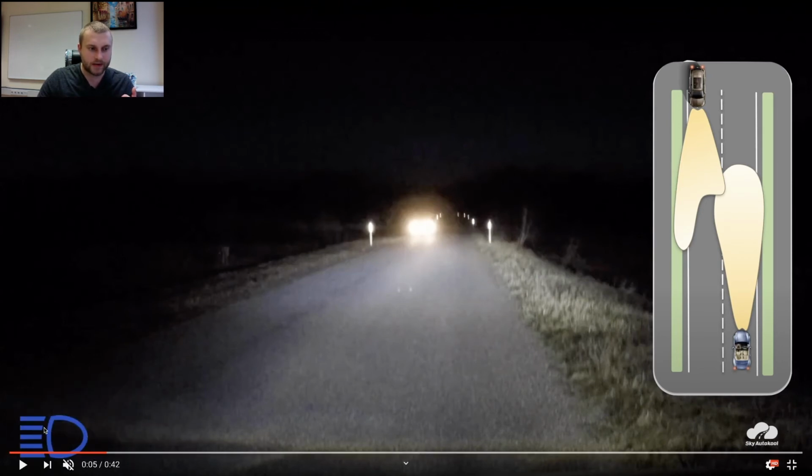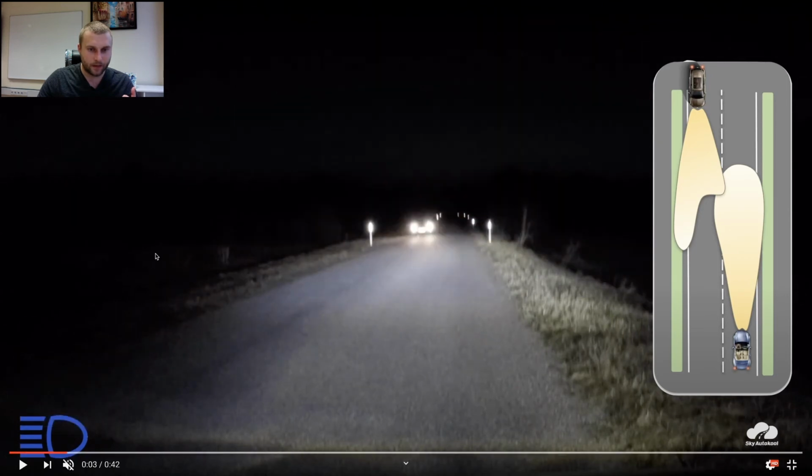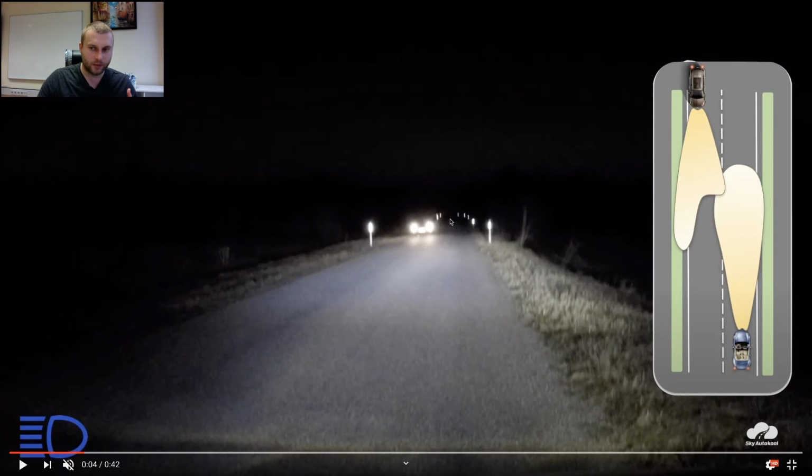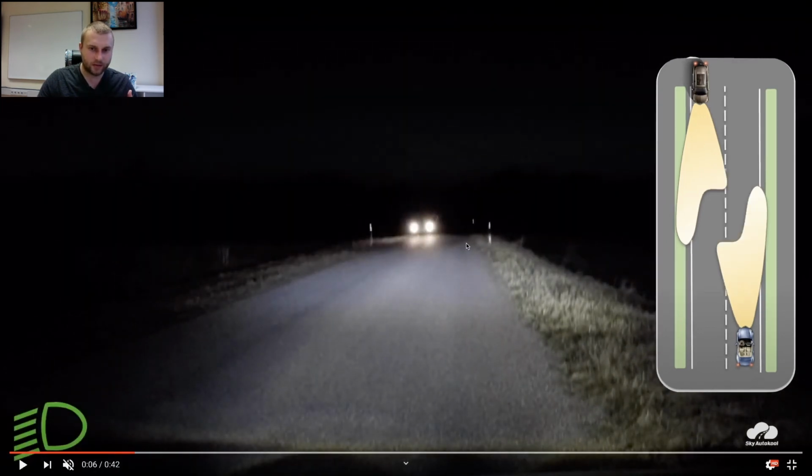And now we can see that, once again, he's blinking, you see, and we turn off the lights. And you can see that illumination of the road was good. Now it's much worse, right? So that's why after you pass him, you have to use high beams immediately. I mean, not pass him, but just in front of him. So blinking means information. Some information means we are blinding him.